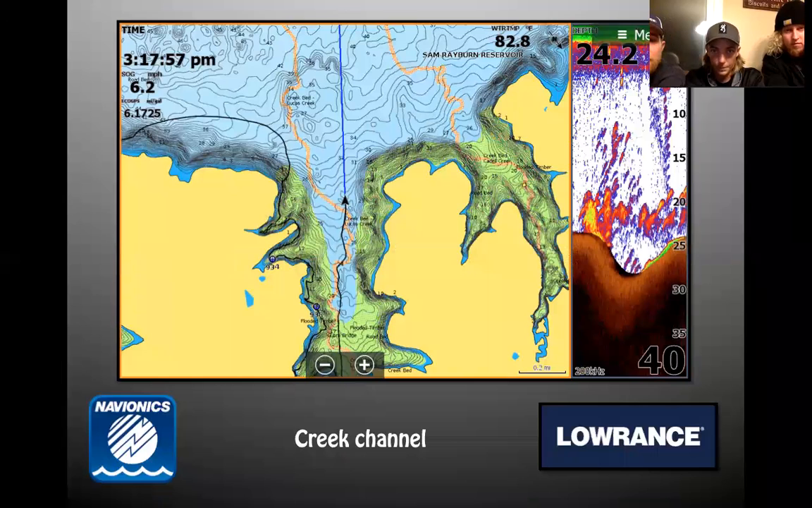What do we got here? Here's another creek channel. Actually, this is some really good Navionics mapping. If you look, this little tan or pink line or whatever it is, that represents the creek channel. My boat just came over that creek channel and Navionics had that nailed. Absolutely. This is Sam Rayburn Reservoir. You can see the type of environment that lives around these creek channels.